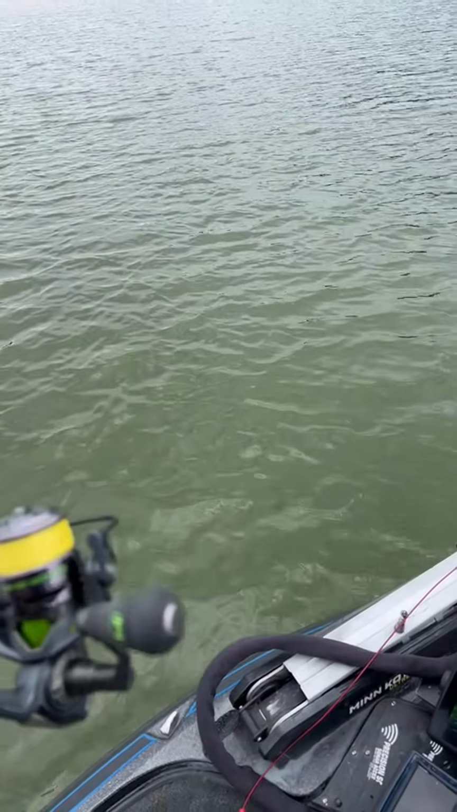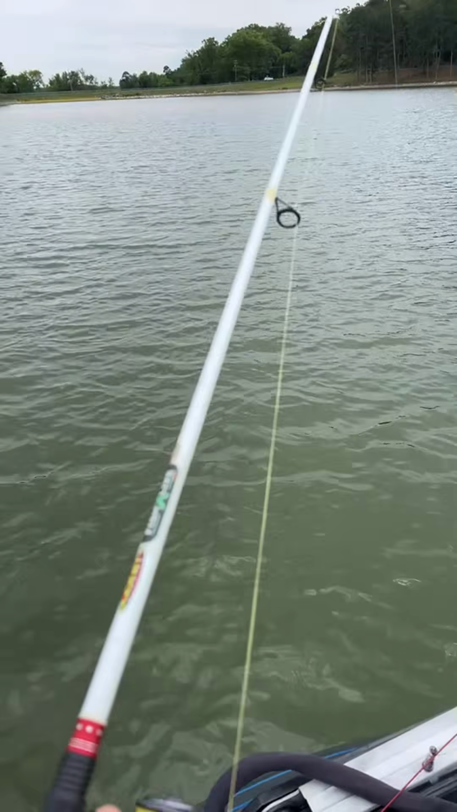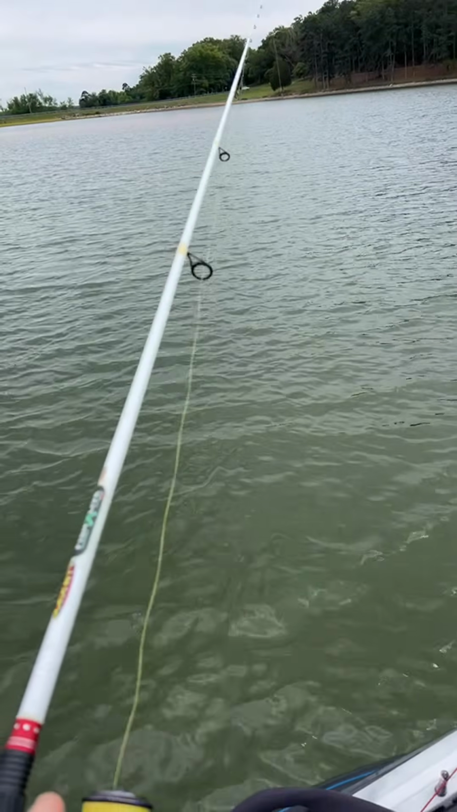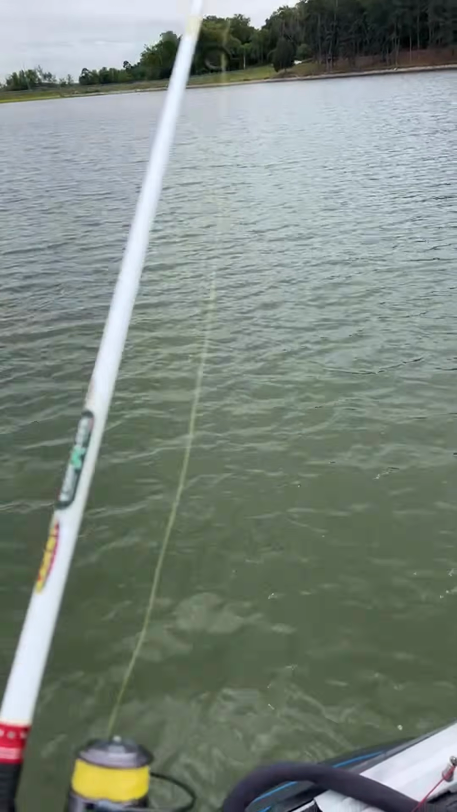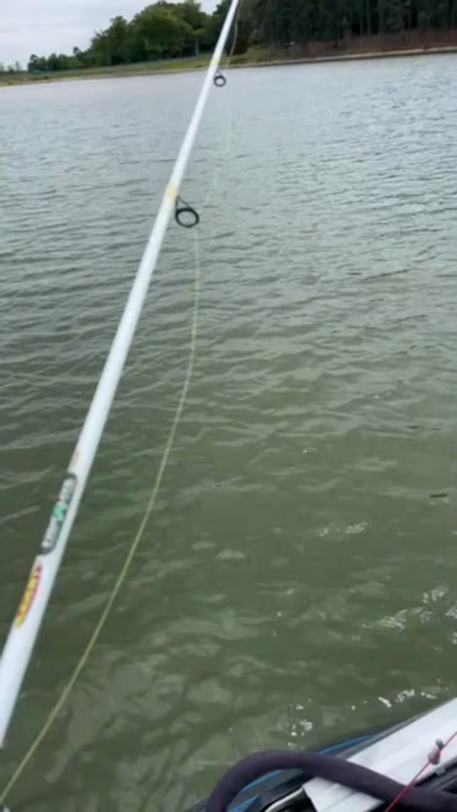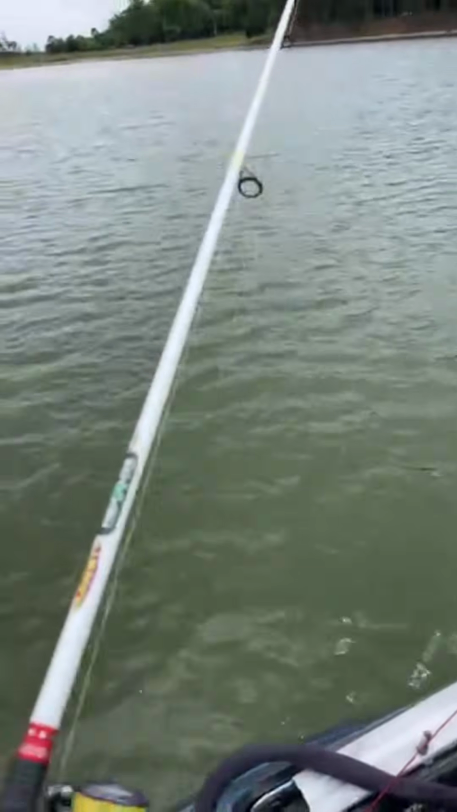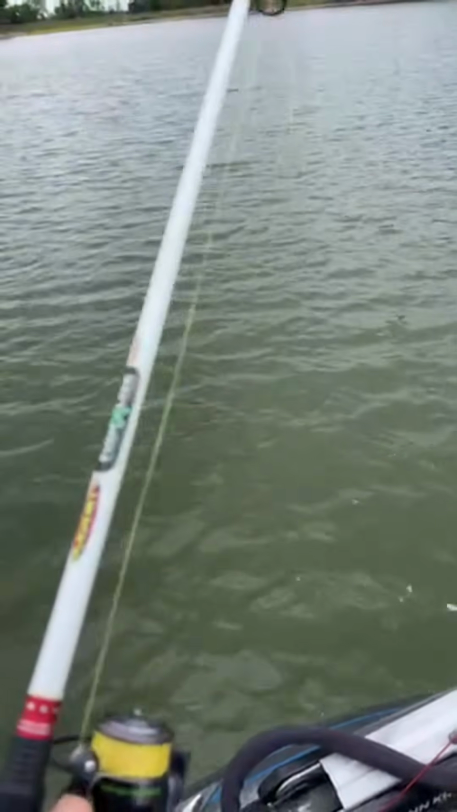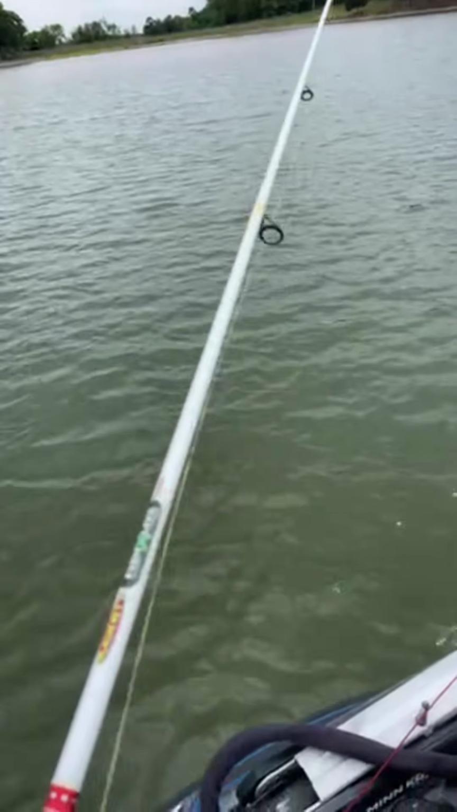And I had to shake some off. I had them chasing. Had all kinds of stuff going on today. Oh, well, you had them chasing. What is that? Look, they were chasing my bait, and I saw them chase my bait. I saw them run behind. I pulled it out of the water real quick.